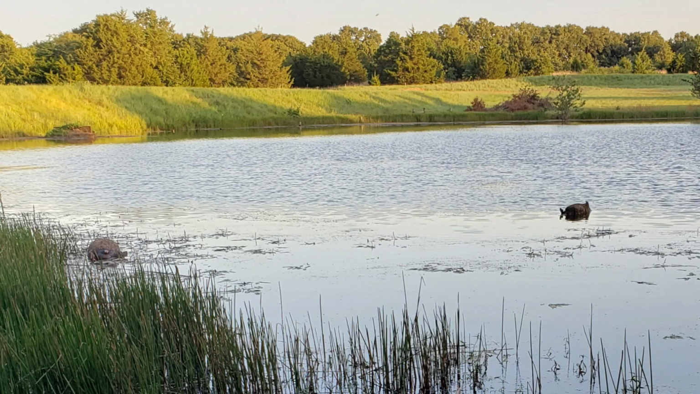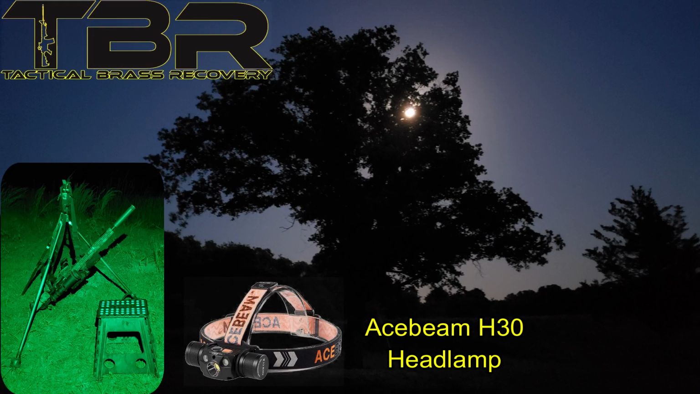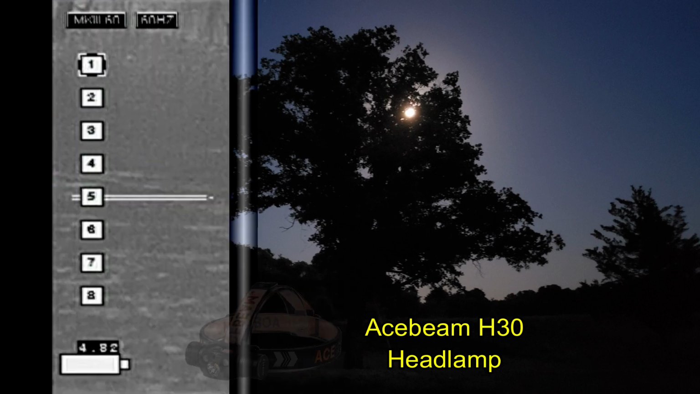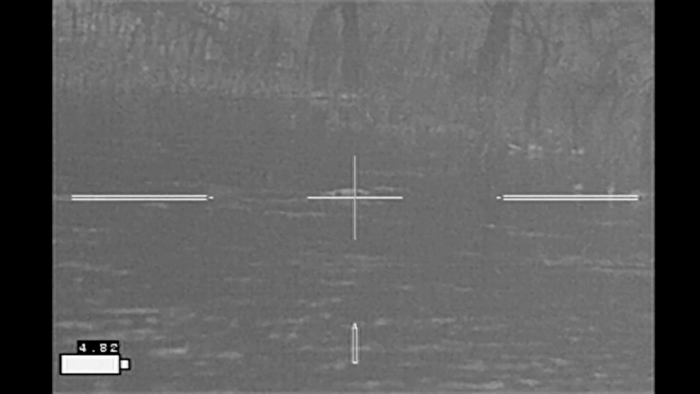These are the only two that I saw on the surface at the time. I got set up on my shooting sticks, brought out a stool to sit and wait, and all my lighting needs are being provided by my Ace Beam H30 headlamp as I sit under a nearly full moon. Not much activity this evening.